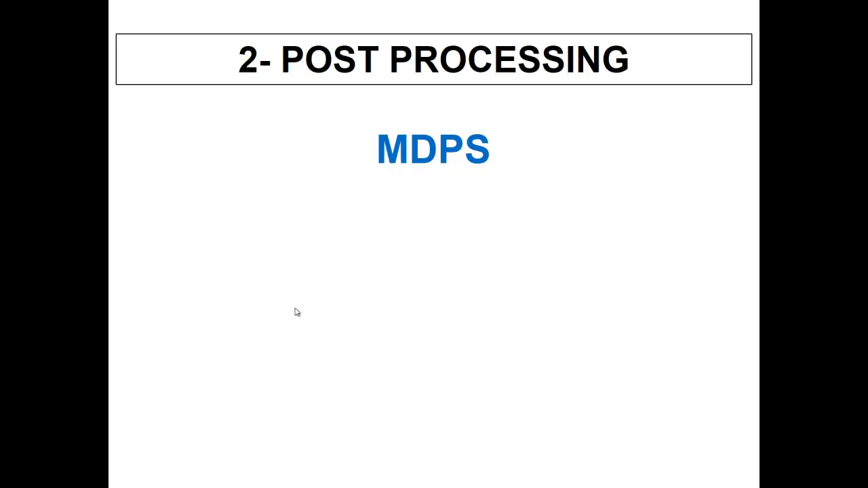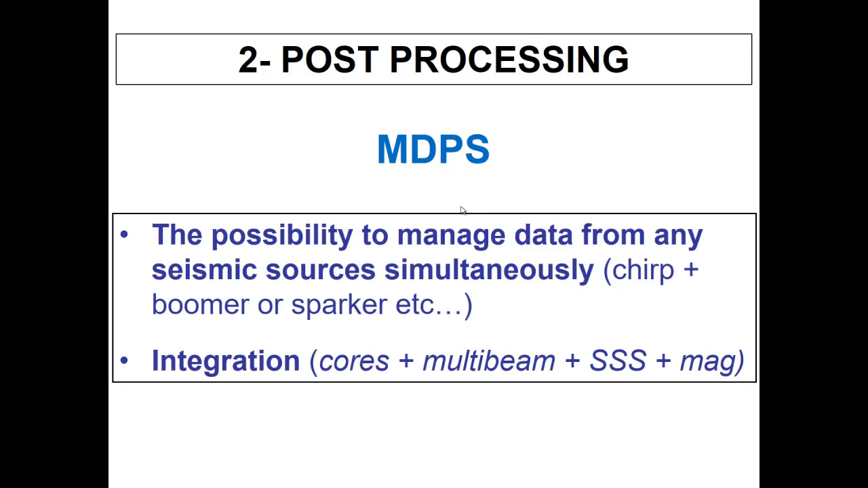The second point I would like to highlight about Meridata is related to post-processing. Meridata has software they call MDPS. This software has a special feature, I think maybe the only one. You can process data coming from all the seismic sources you have used in your survey. You can also integrate cores, multibeam, side scan sonar, and magnetometer data. It's really a very nice property. I don't know any other software that can do that.